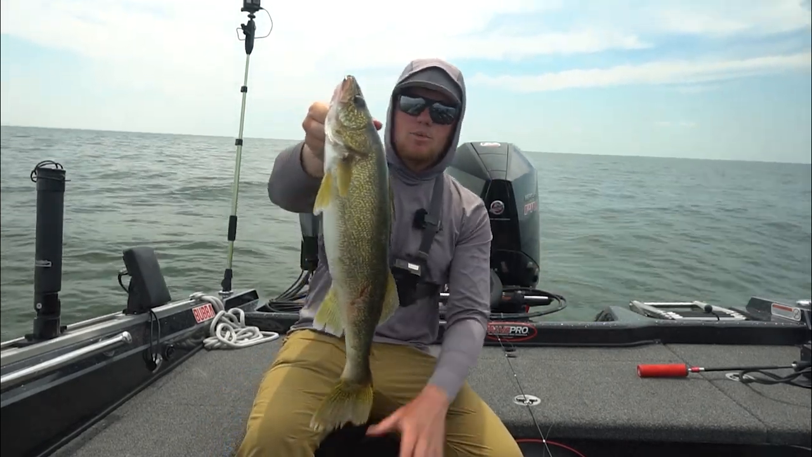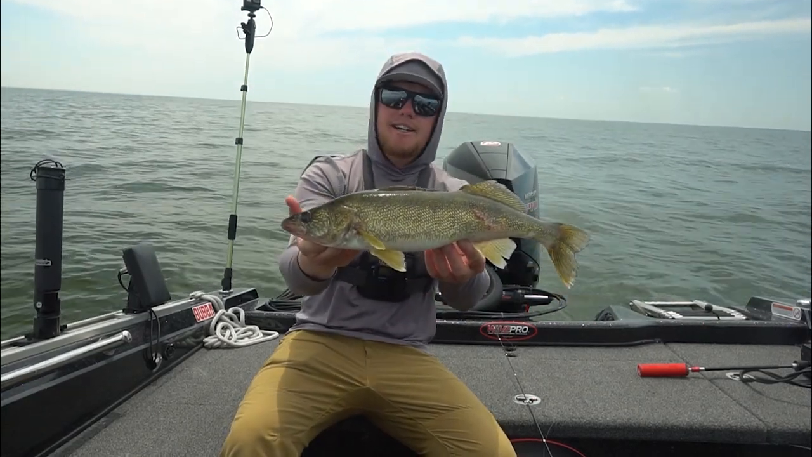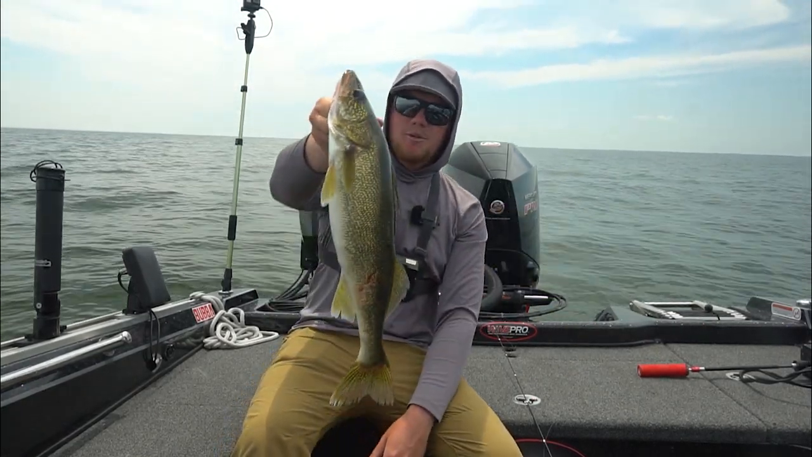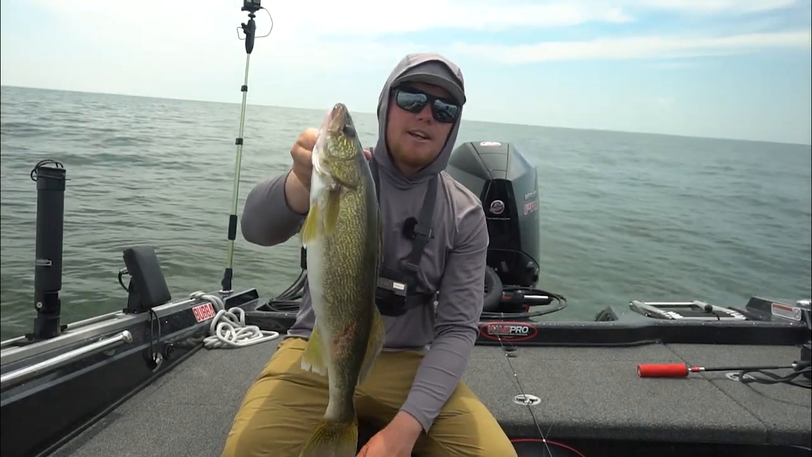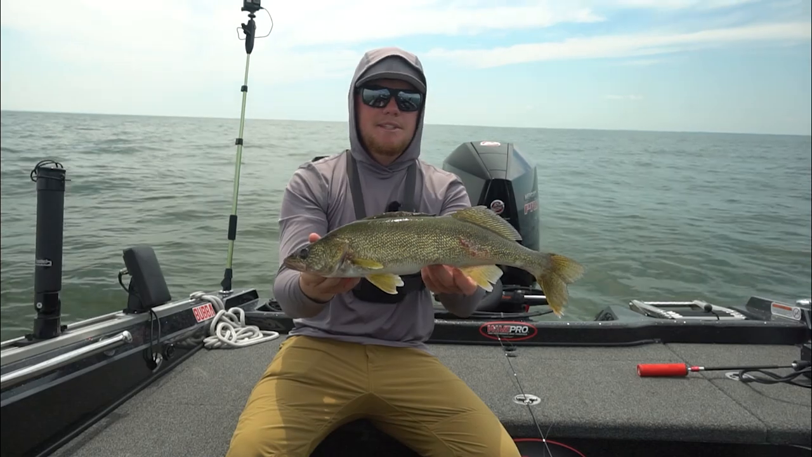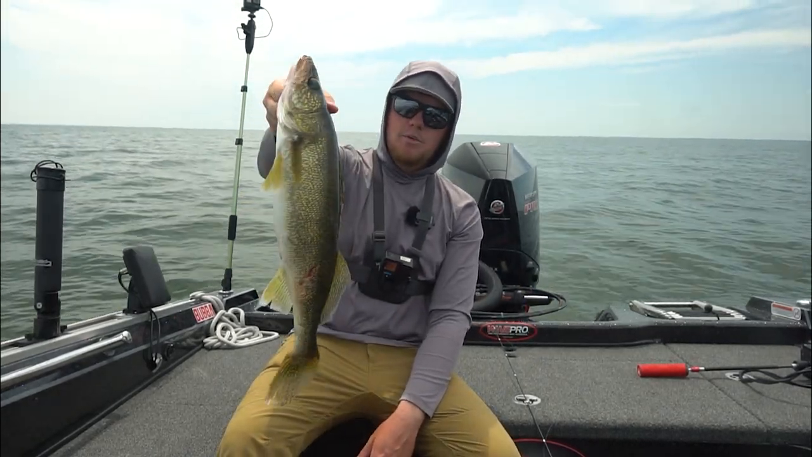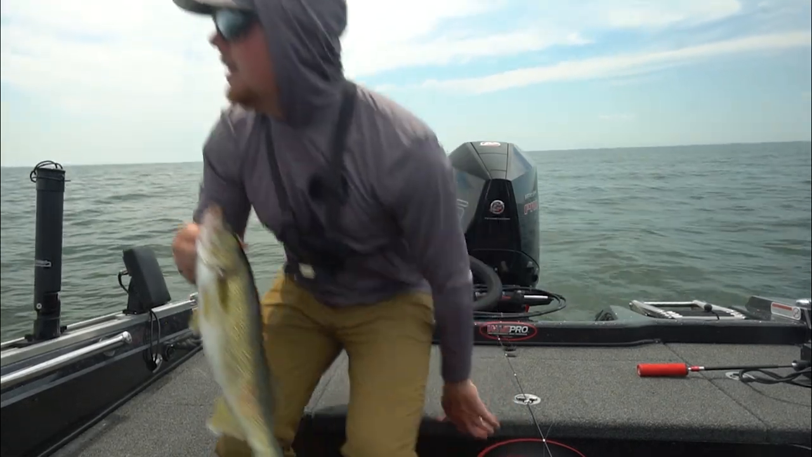We got a little bit of residual, so it's the perfect amount of surface agitation, and these fish are still doing it. They're still here. They're walleyes. They're feeding. I'm marking a ton of them, and for as many as I'm marking, I'm definitely not catching what I should be. So these fish aren't really that fired up yet, but we are getting some good ones, and we're gonna go ahead and get this girl back in the water.